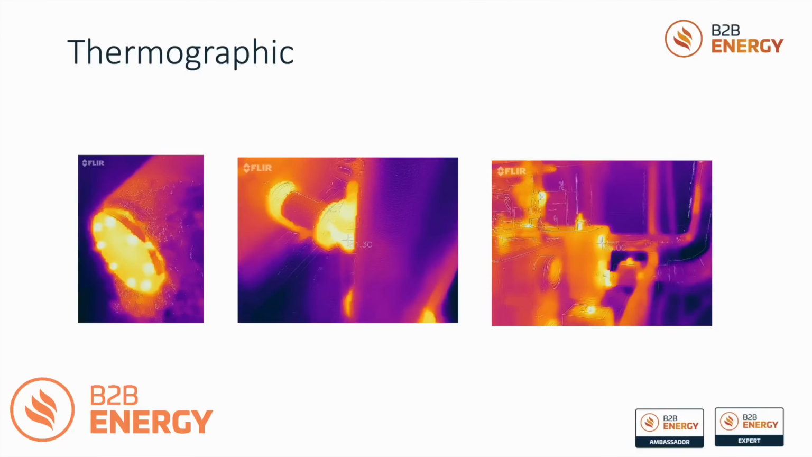So here we have some examples of my thermographic photography in a plant room. You can see a boiler cap end, which clearly needs to be lagged. There's a significant amount of heat loss, specifically around where the bolts are, which you would expect. You see some joints that need to be lagged here, and you can see a heat exchanger here that can be lagged as well.